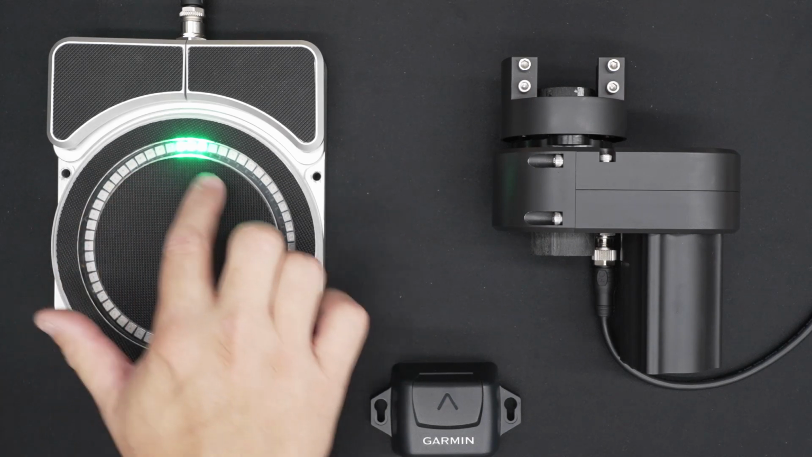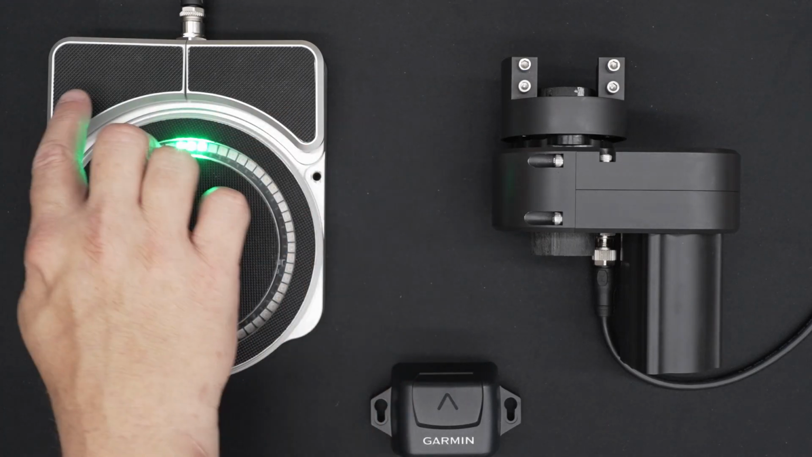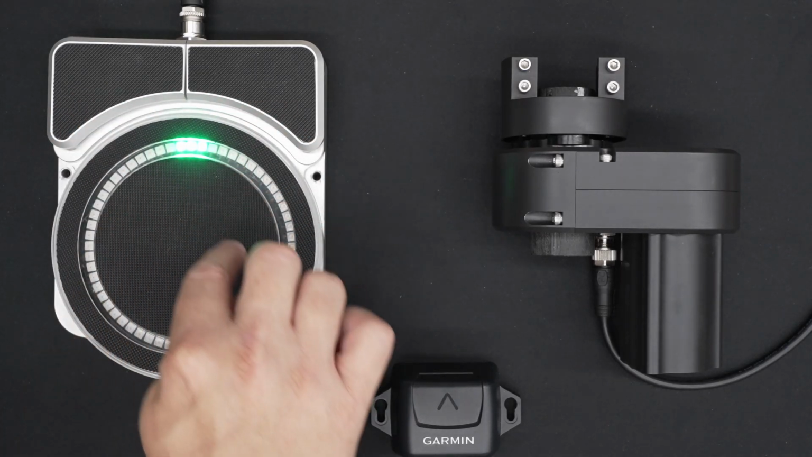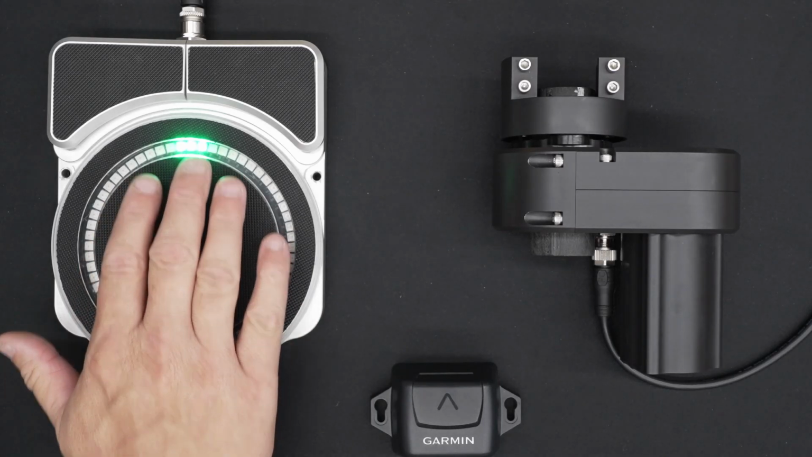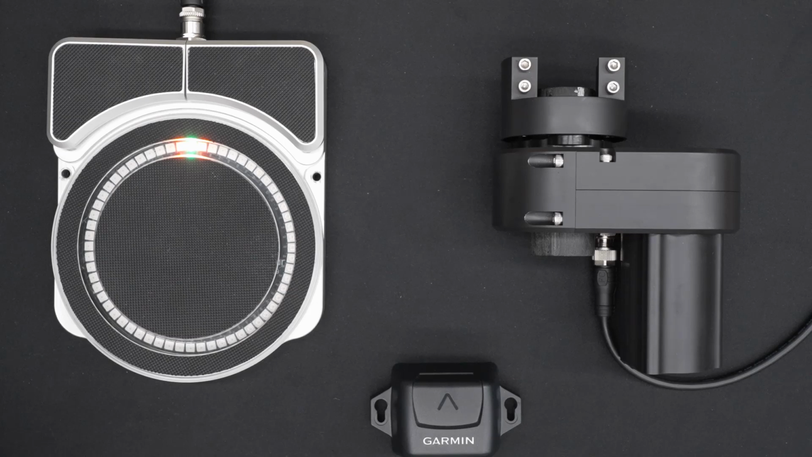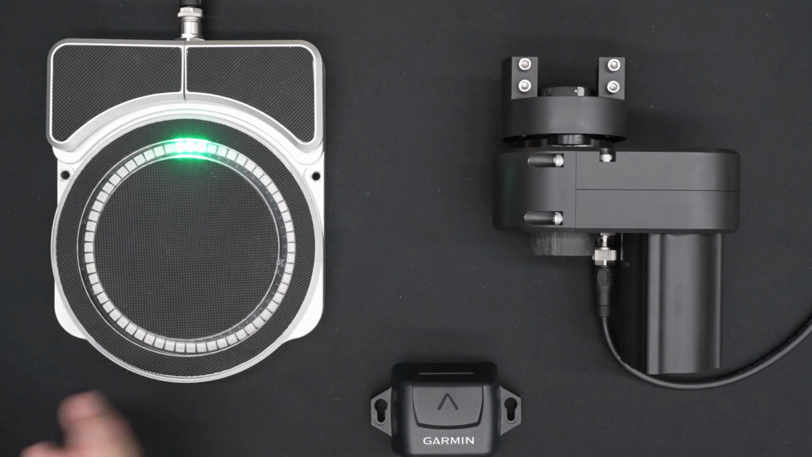We toggle around to those with the left and right buttons. Short presses of left and right go from mode to mode. So from manual mode, a short right press goes to compass lock mode, and a short left press goes back to manual mode. It's really easy to navigate into that mode.